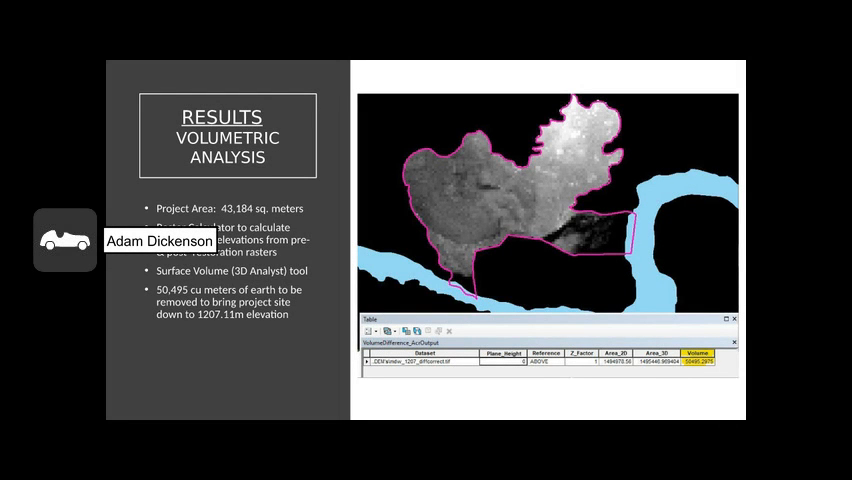So using raster calculator and the DEMs, I found the difference between the elevation at the current project site and the elevation of the proposed project site, and using the two raster DEMs took the difference and found, using the surface volume 3D Analyst tool, the volume of that difference to be 50,495 cubic meters.